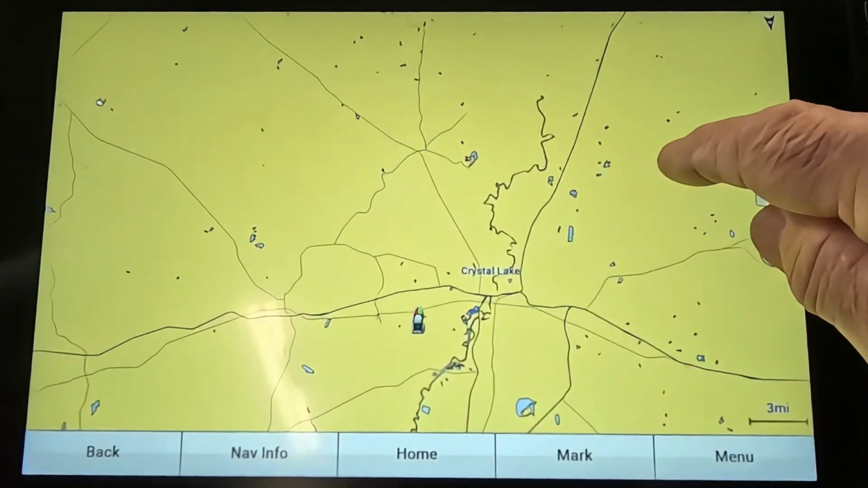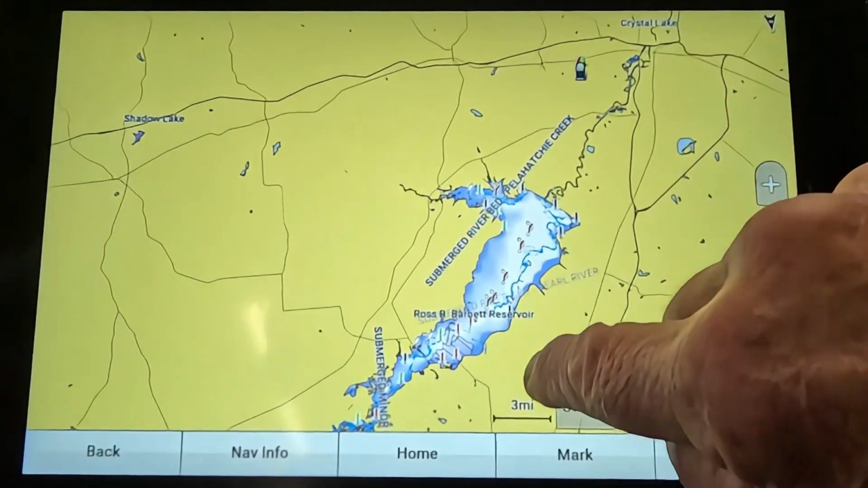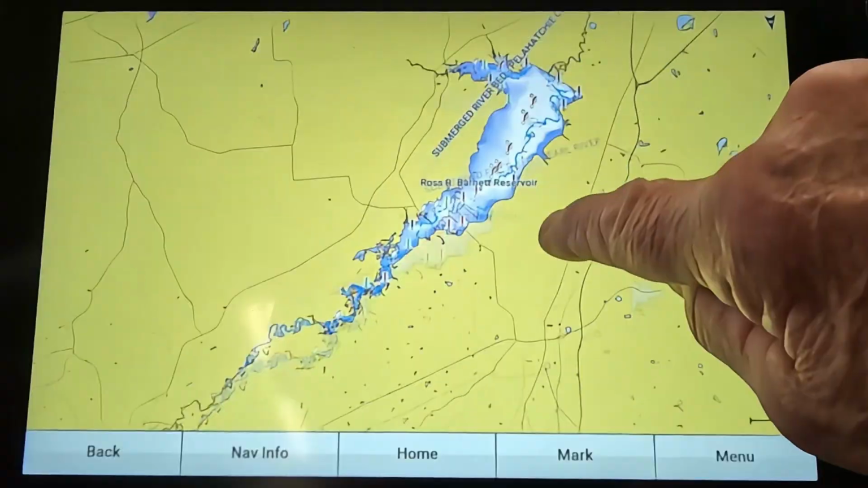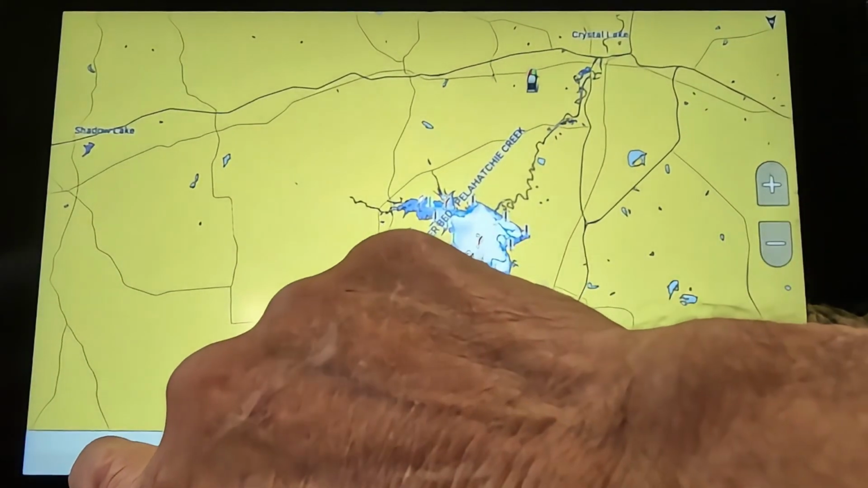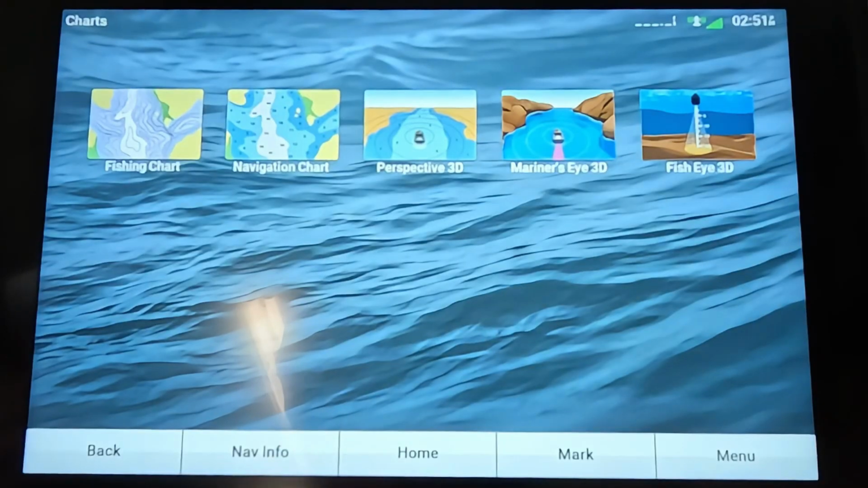Zoom that up where you can see what you're doing. And you know, you can move this thing around. There's Ross Barnett Reservoir right there from my house. Pretty cool, huh? So hit back and back.